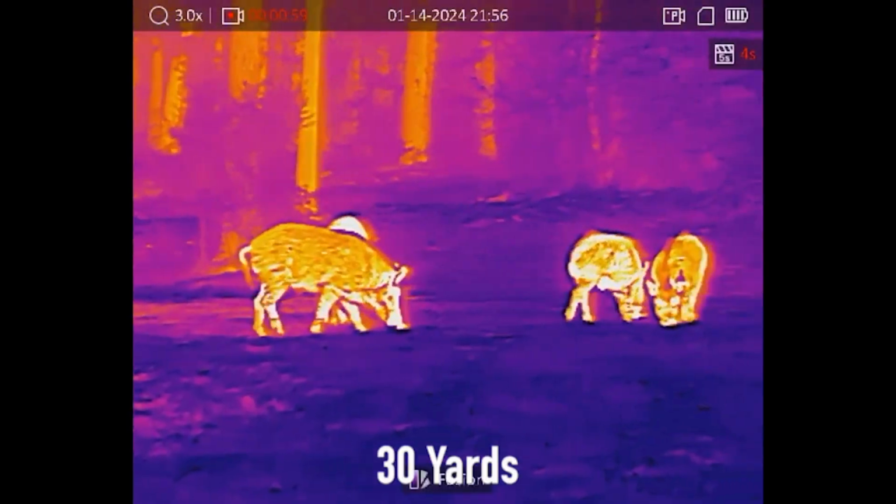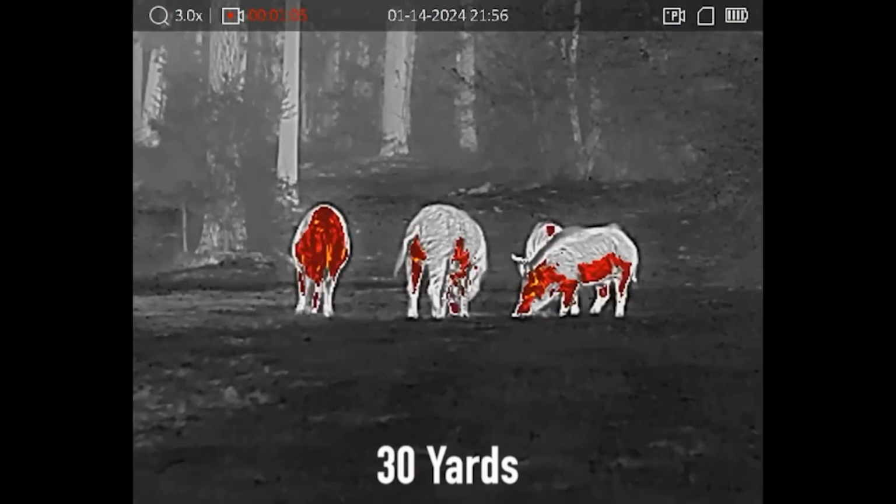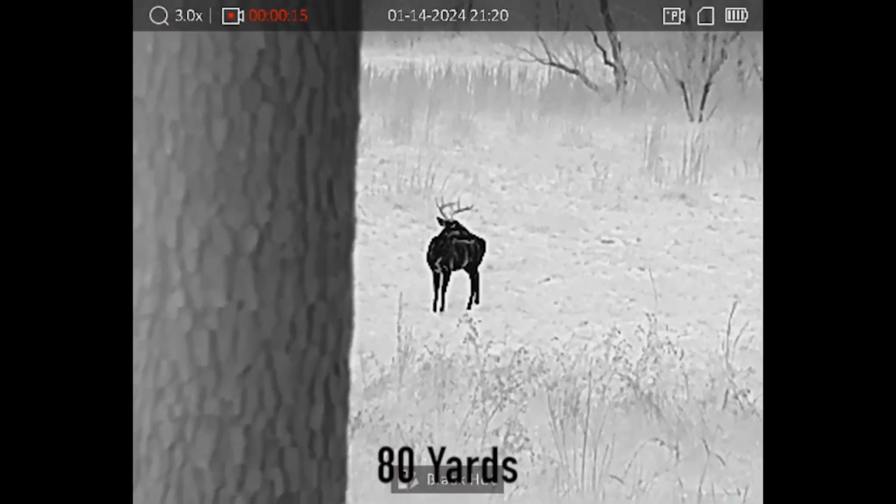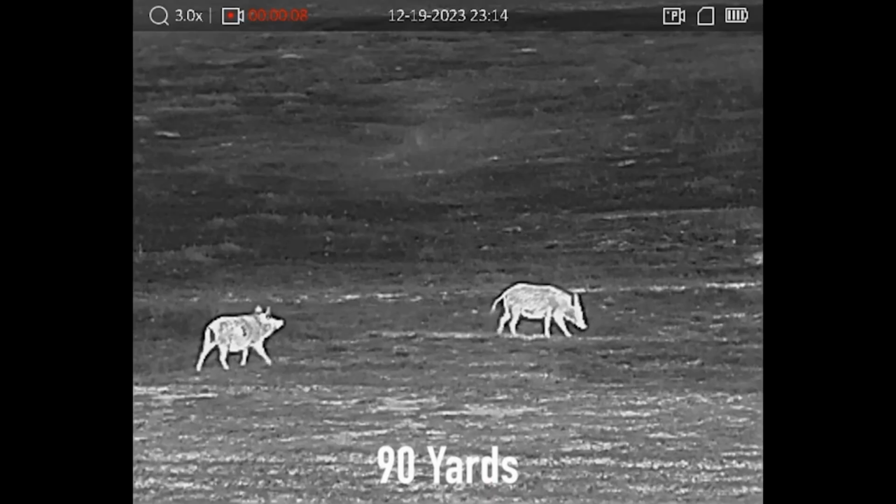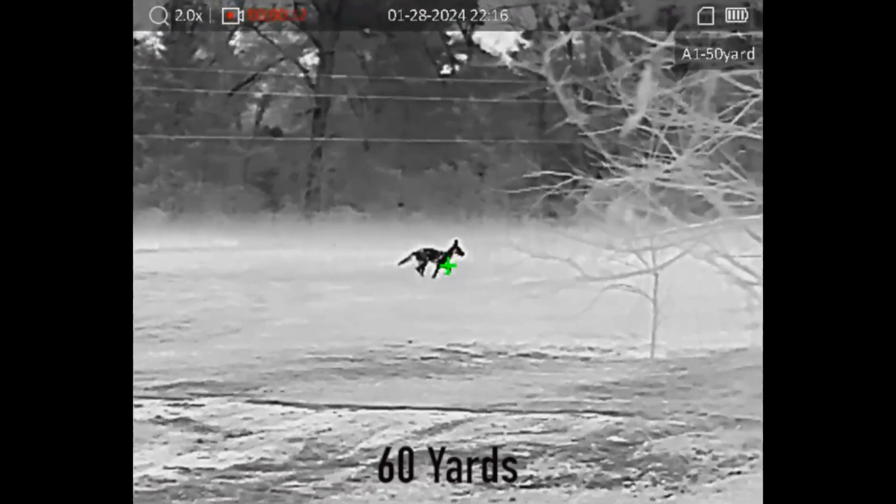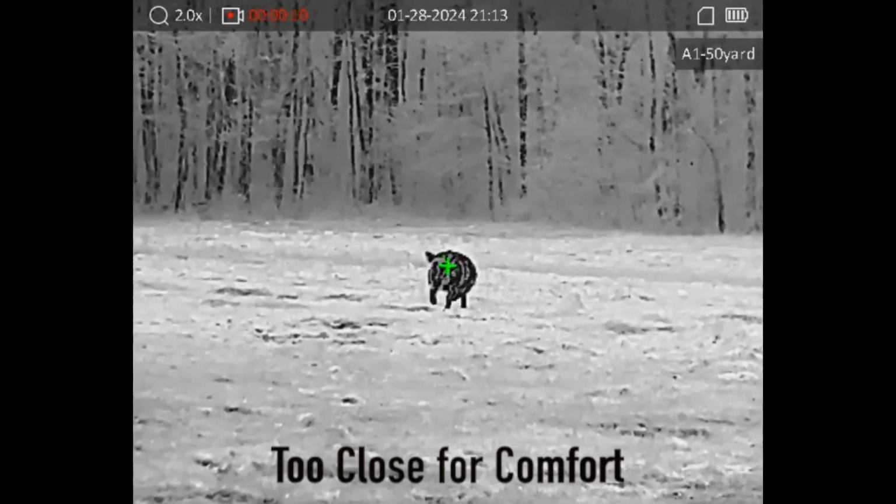The detection range of a 6-foot object, so essentially like a 6-foot man or a hot object standing upright, would be about 1,200 yards on the 25 and about 1,800 yards on the 35. People say, well, why would the 35 do better? It's because of the magnification. You just have higher magnification so you can see further.